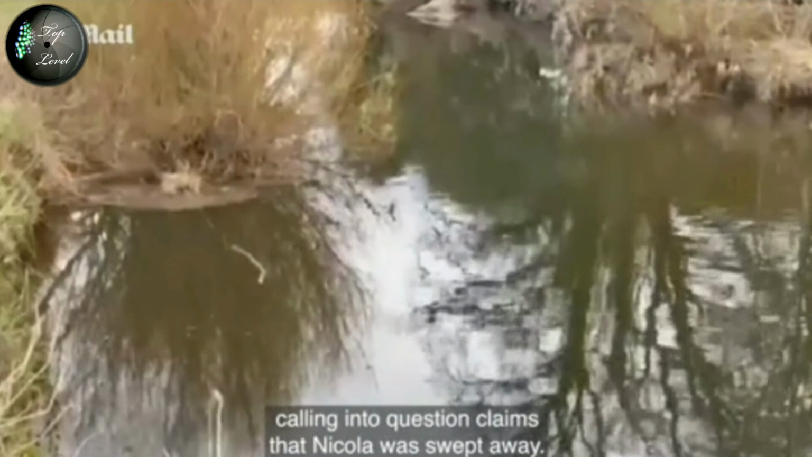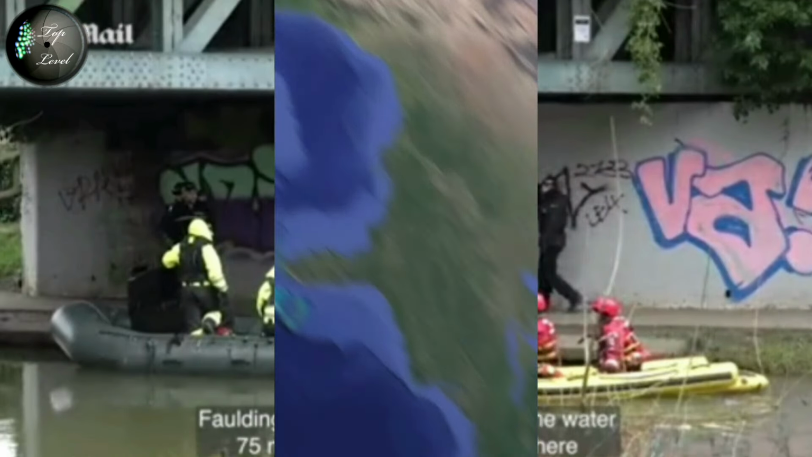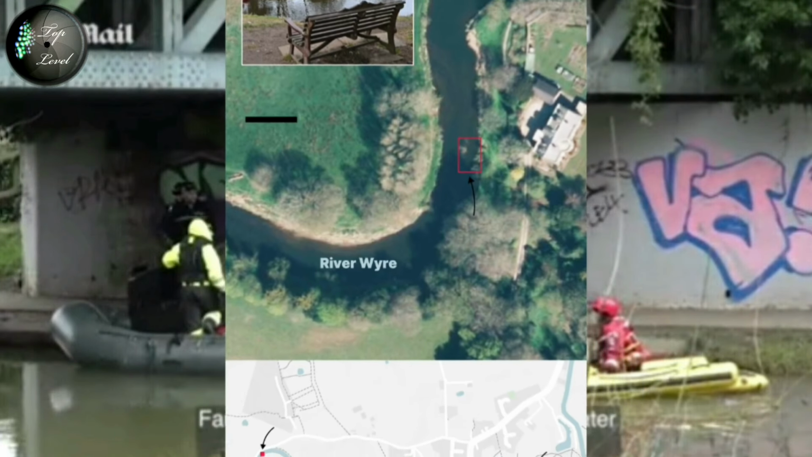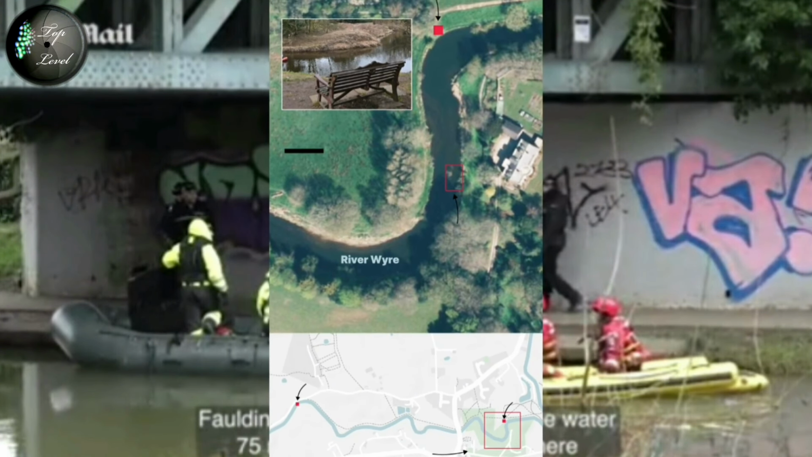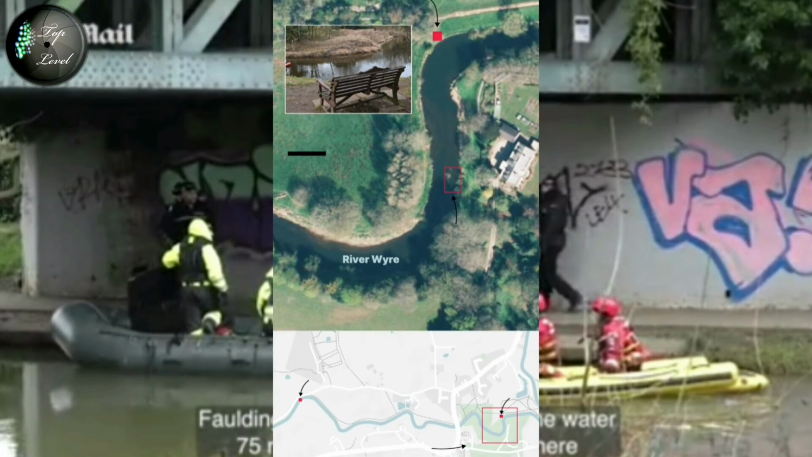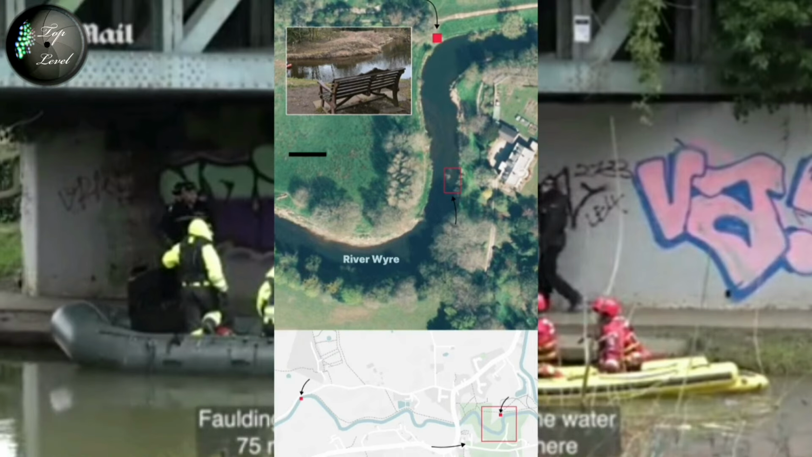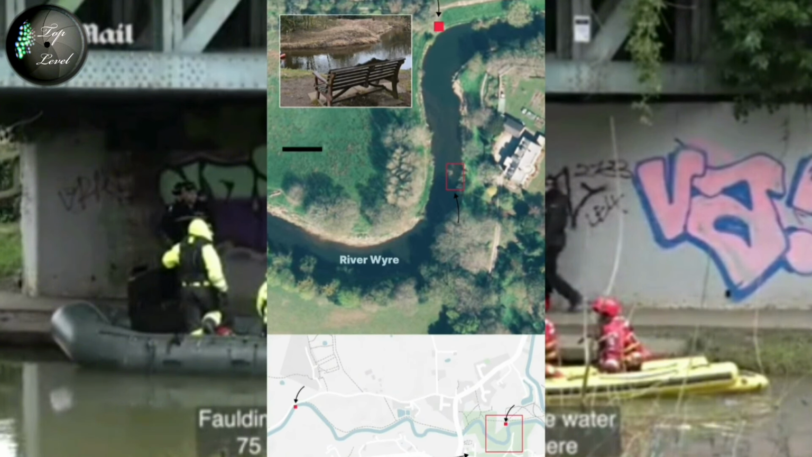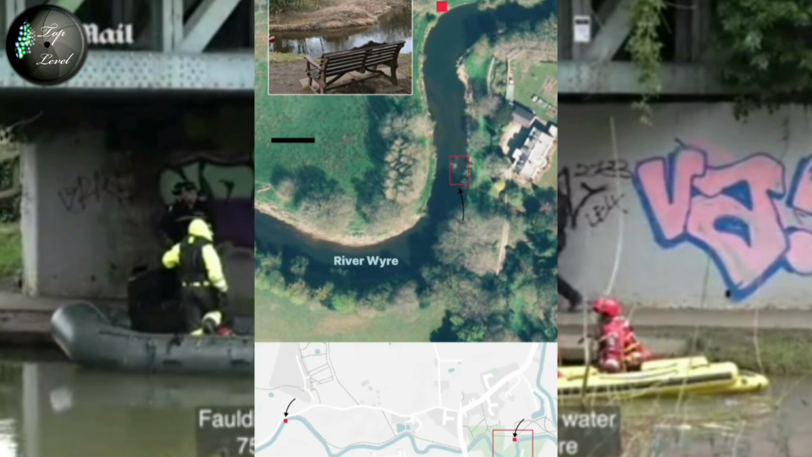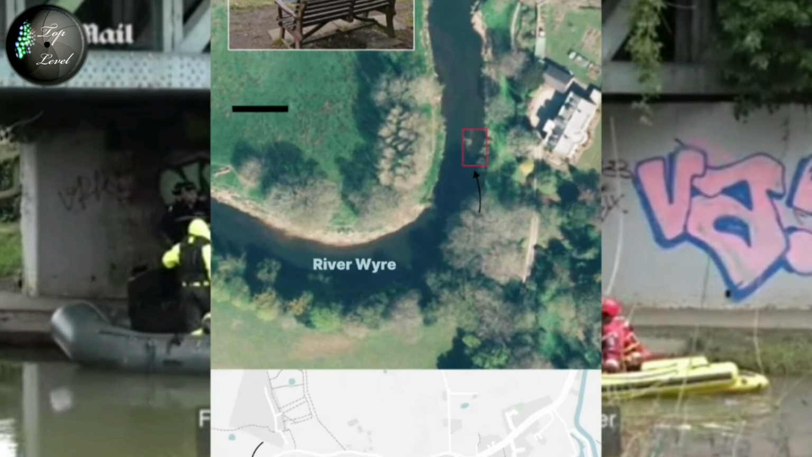He also shared a new video of the river barely moving, calling into question claims that Nicola was swept away. Guys, if the water was barely moving, how did Nicola end up so far away? How did she end up near that lay-by? Something about this is just so suspicious, I can't seem to get my head round it. Guys, this is just so fishy, and it's not adding up at all. This seriously needs to be reinvestigated.